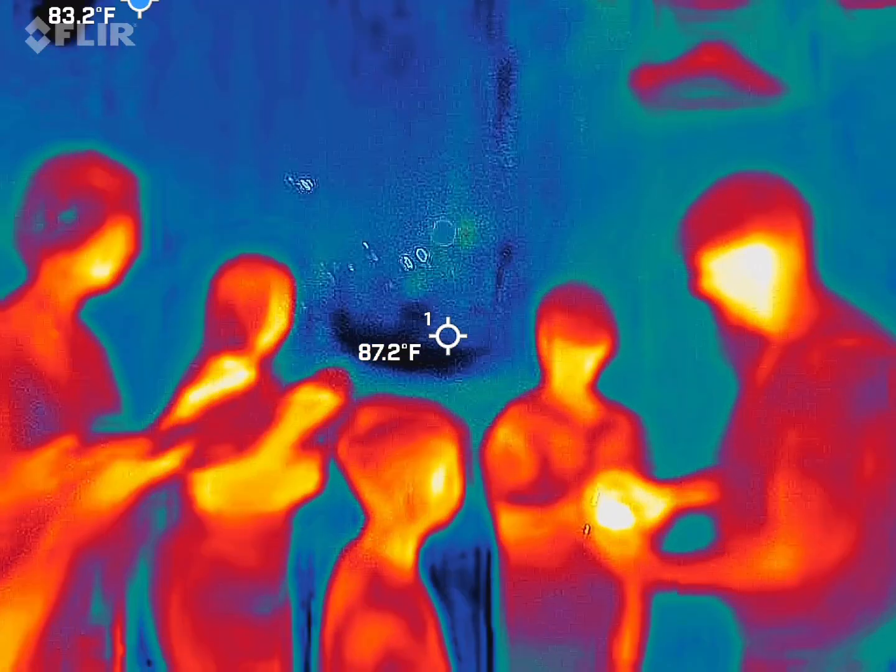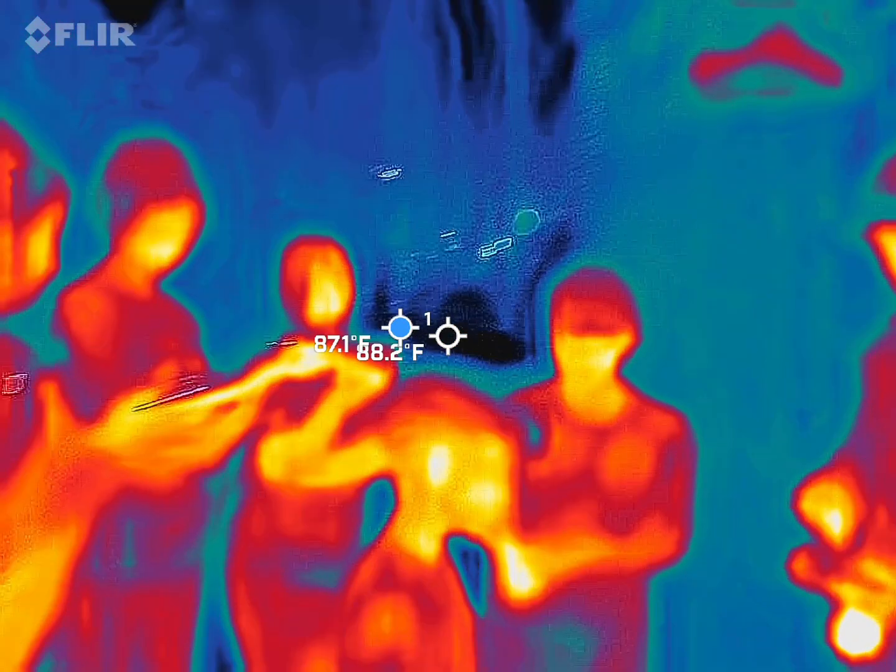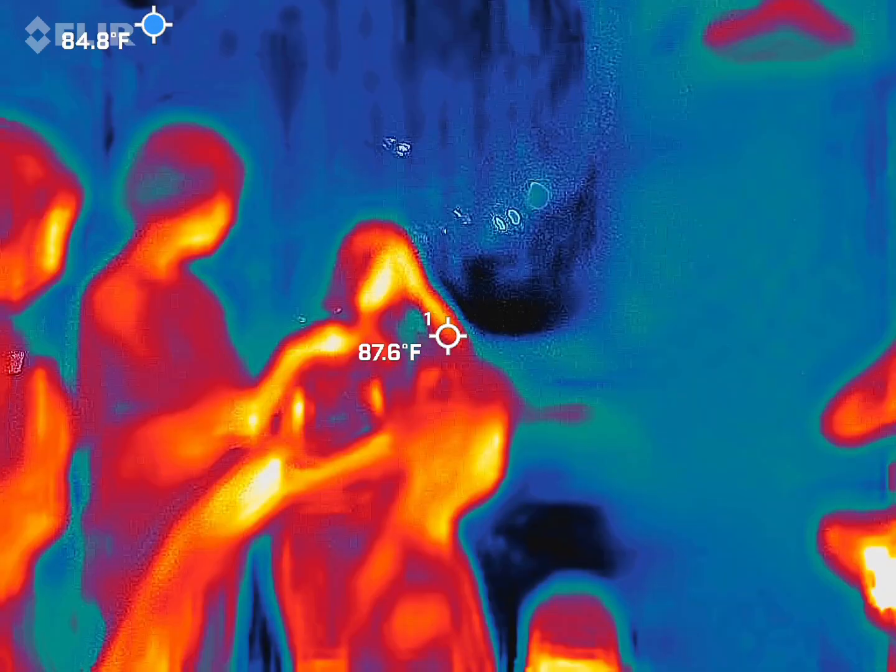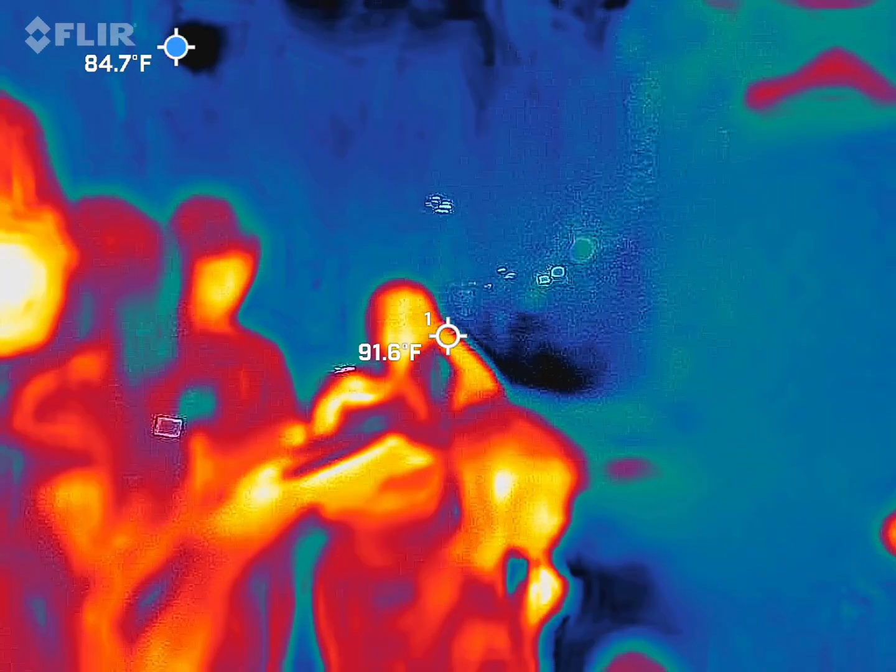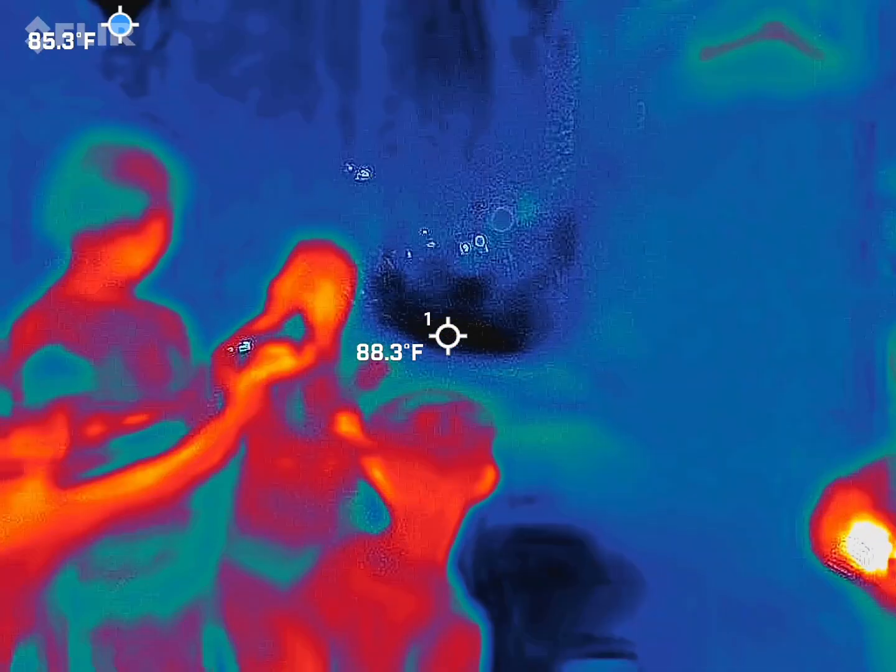Battery. Stop making me... So, they're clearly sending a message. Use your camera, it's okay. He's fine. He's supposed to hold it. Yeah, he's doing good. Good thing I carry 4 batteries with me for this thing.